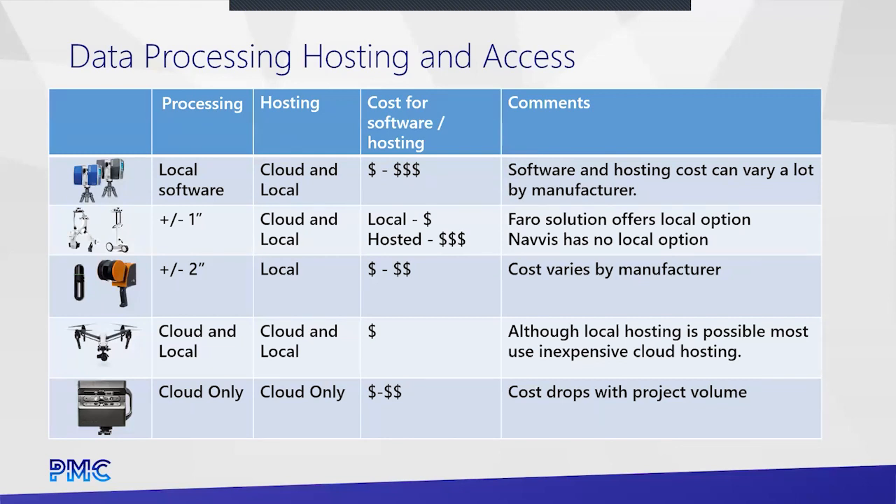As we move into the mobile units from NavIS, I apologize for the typos here, processing is 100% cloud-based, and so is hosting. These are our mistakes now. Well, one's a mistake, one is old data. They removed the local solution. However, if you are like a government entity or something like that, they might give you the ability to process and host locally.